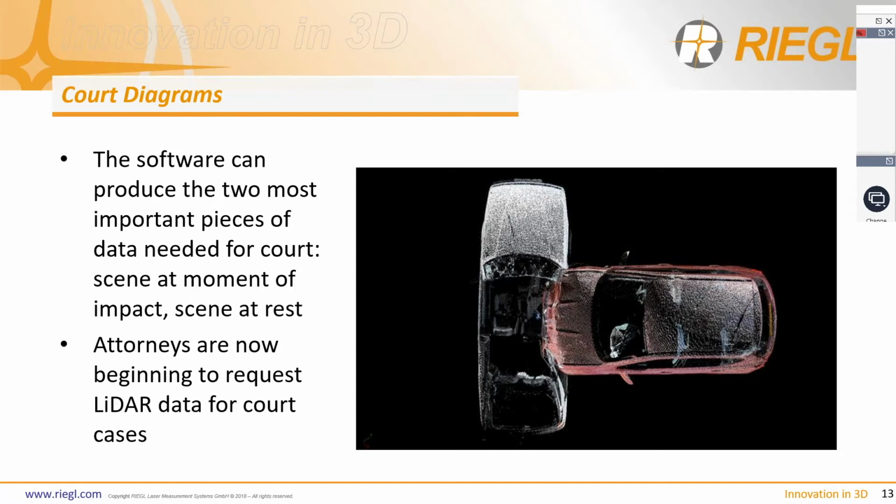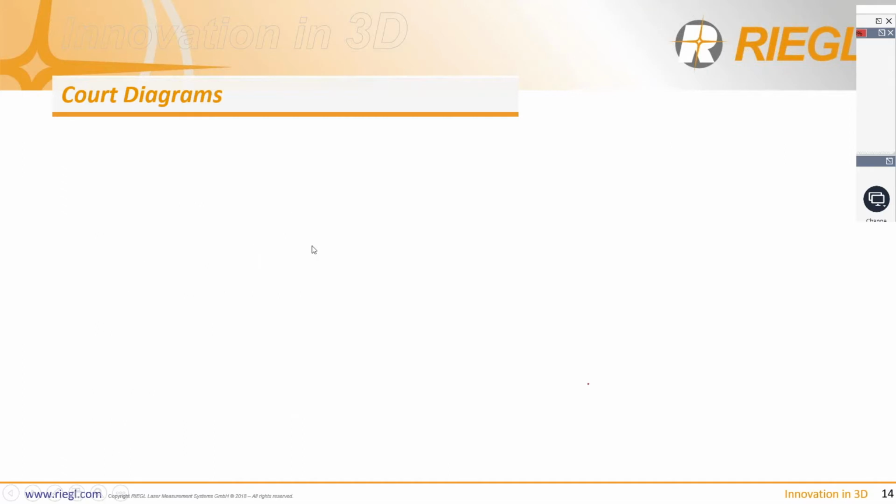It is a lot easier to process the scene at the moment of impact in the software than it is doing it for real out in the crash scene. And I've done that, and it takes some time to set those two vehicles back into position. So attorneys, particularly for the American market, are now beginning to request LiDAR data for court cases. Interesting development.